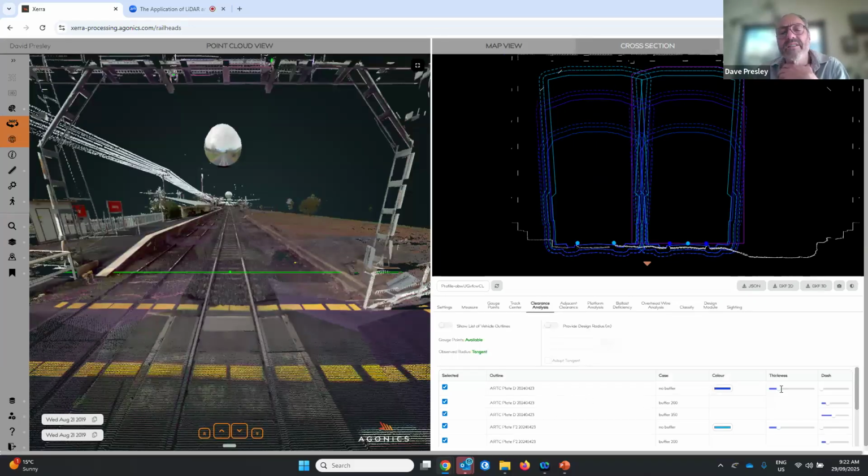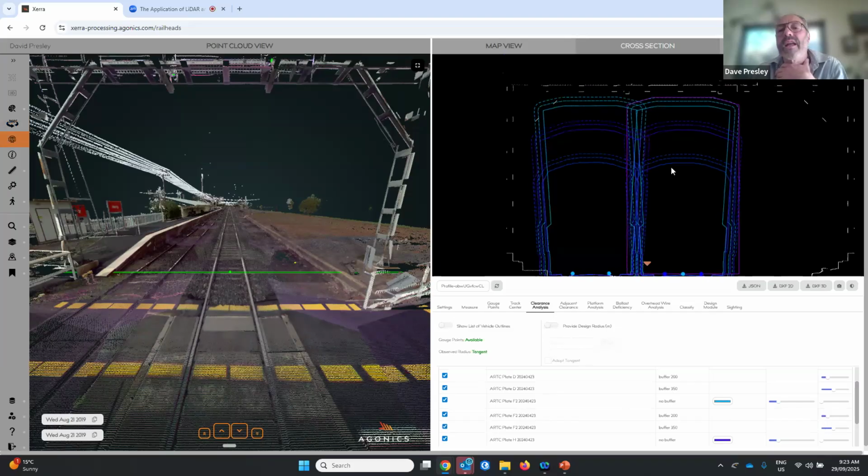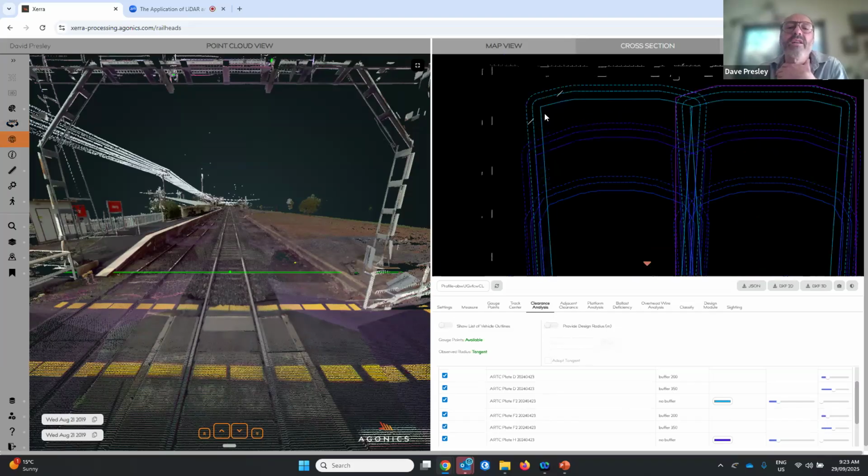So ARTC runs 3 plates through here, plate D, H and F2. F2 is the new double stack container outline. So you can see that there's been an incursion here.